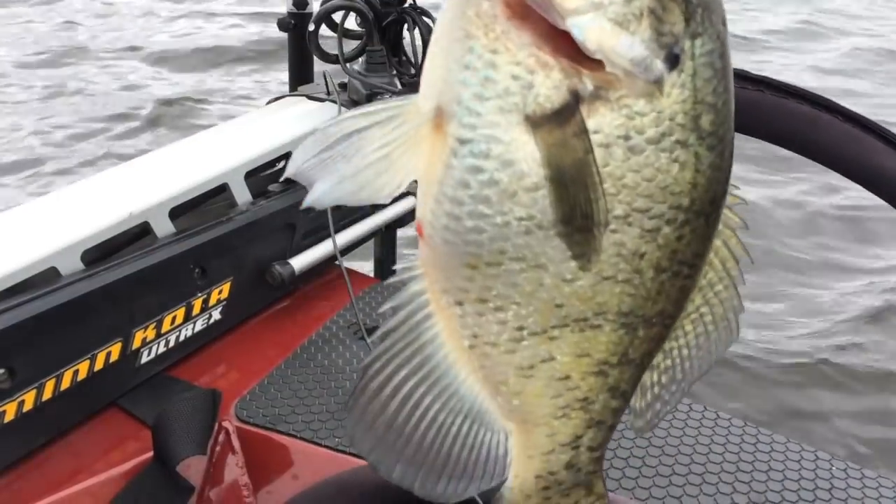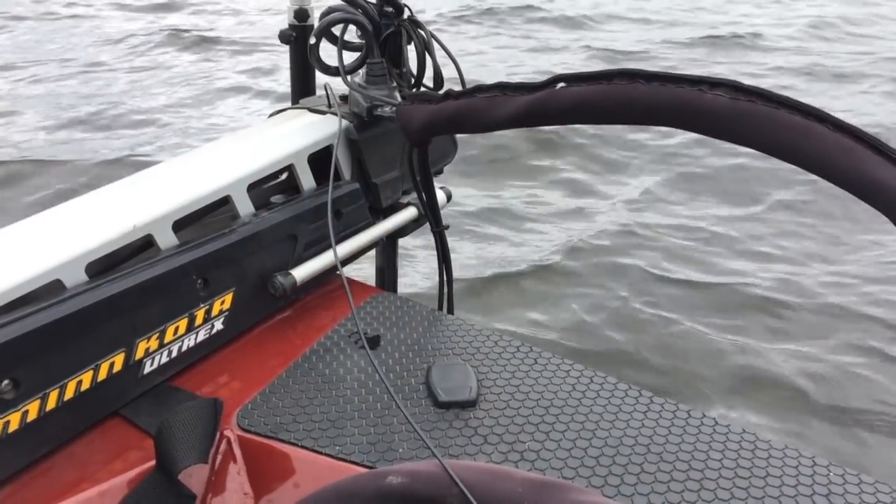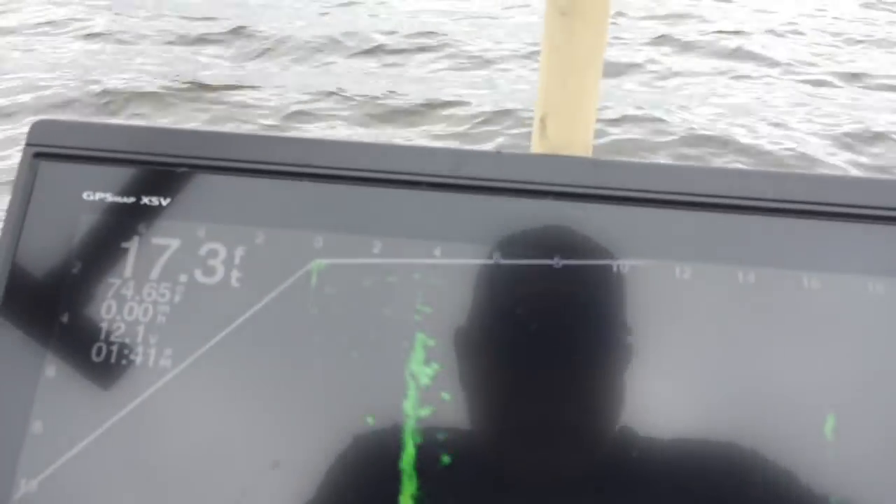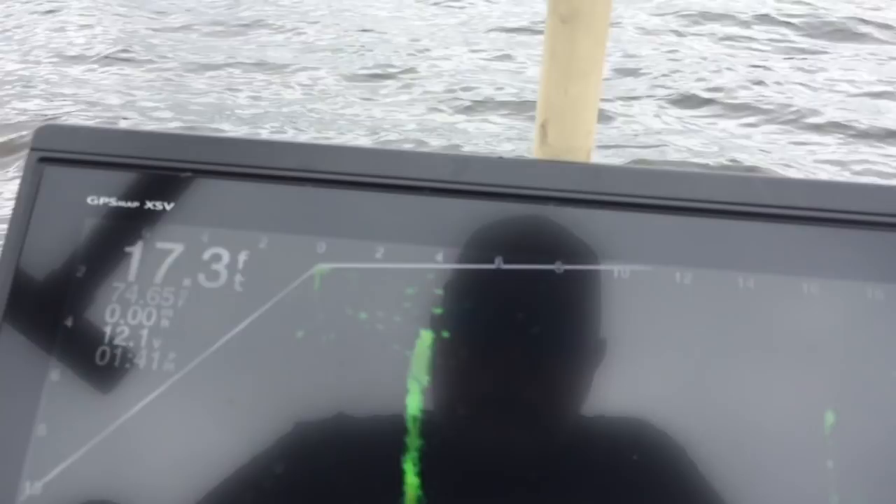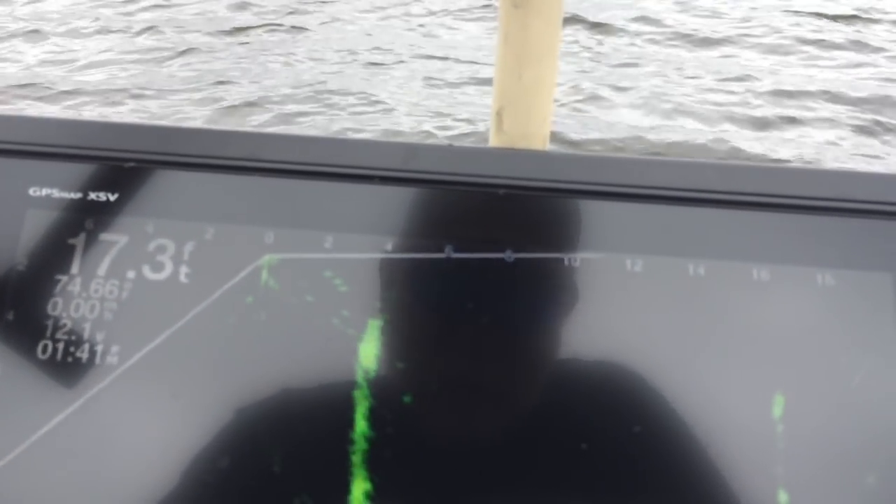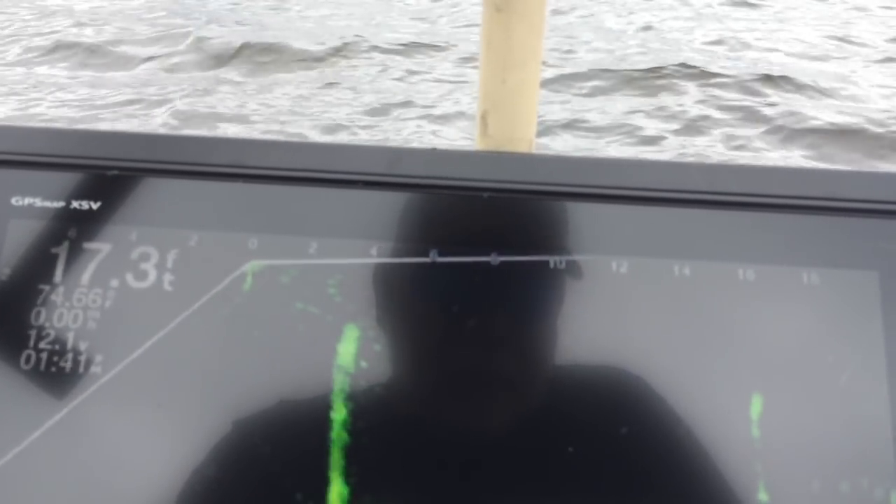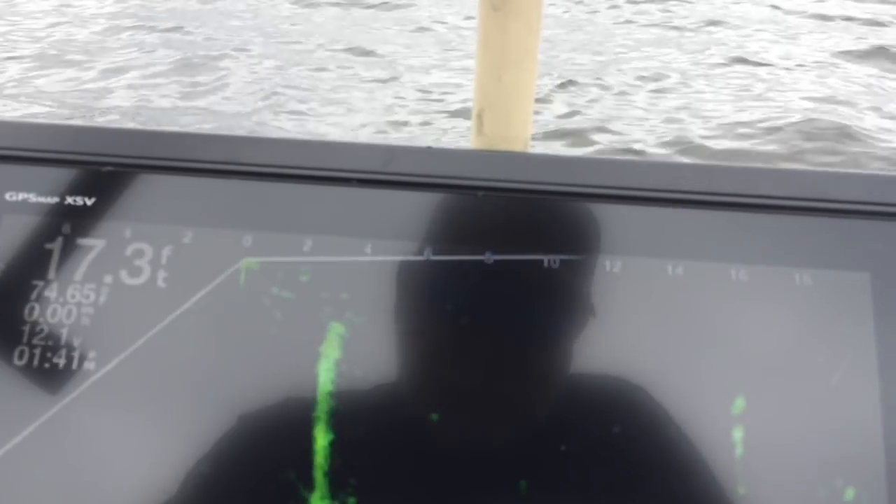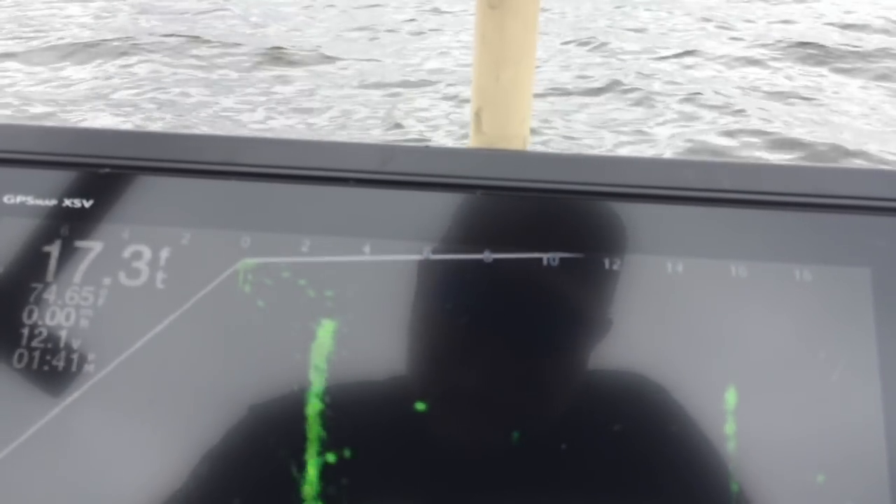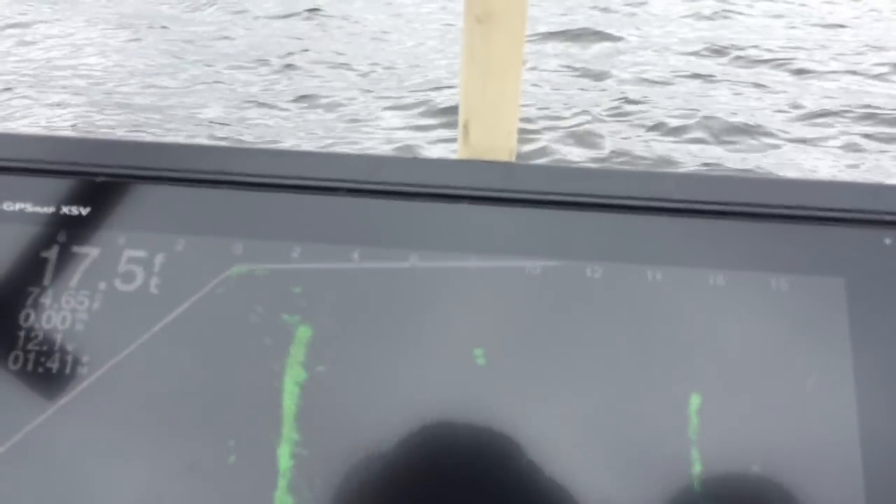Look at the mouth on him. This fish right here, I lost visual on him, but I saw my line moving. I felt a little bit of a tick. Saw my line moving, so I knew the fish had it, and had no idea it was the big one I was trying to catch. Thank you, Lord.